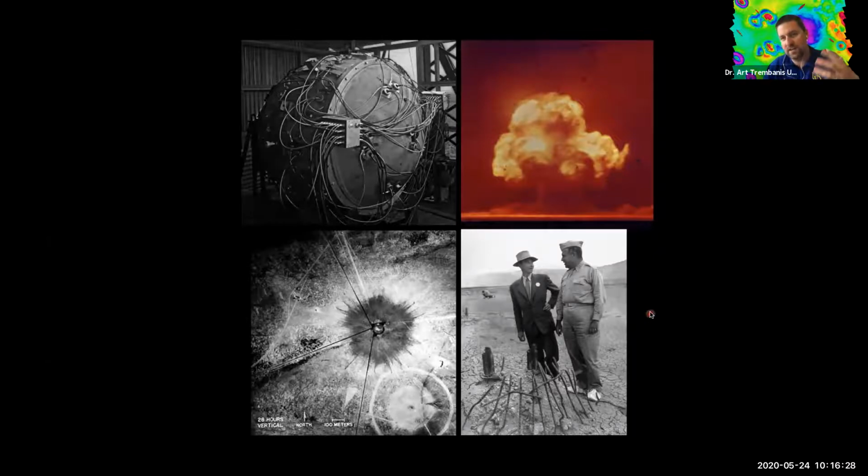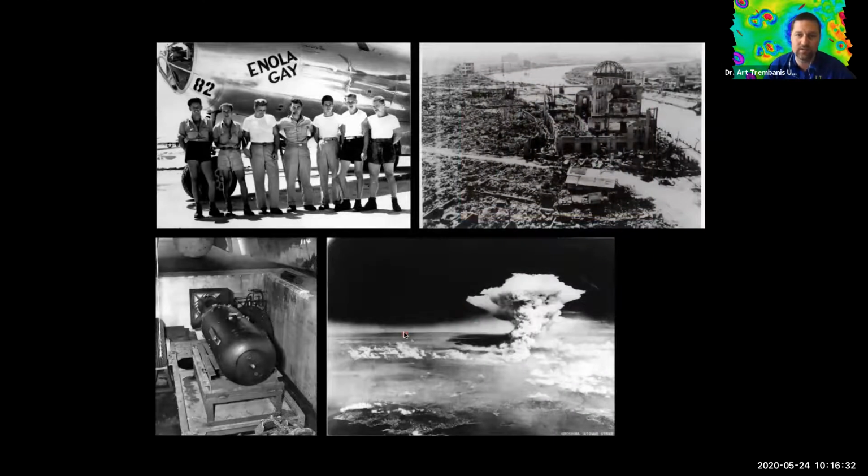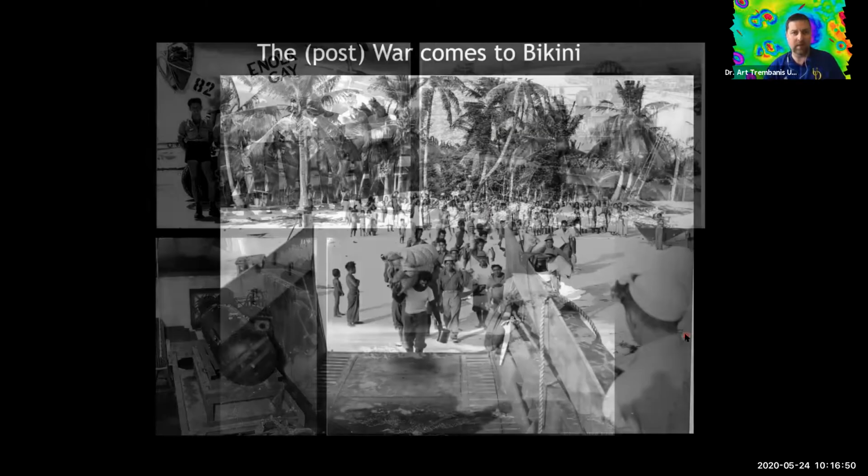But again, that was done under more sort of secrecy. Then we lead to the battle deployment of the first atomic bombs here on Hiroshima that was dropped by Enola Gay. And these are identical to the kinds of weapons that were then tested the following year in Bikini.